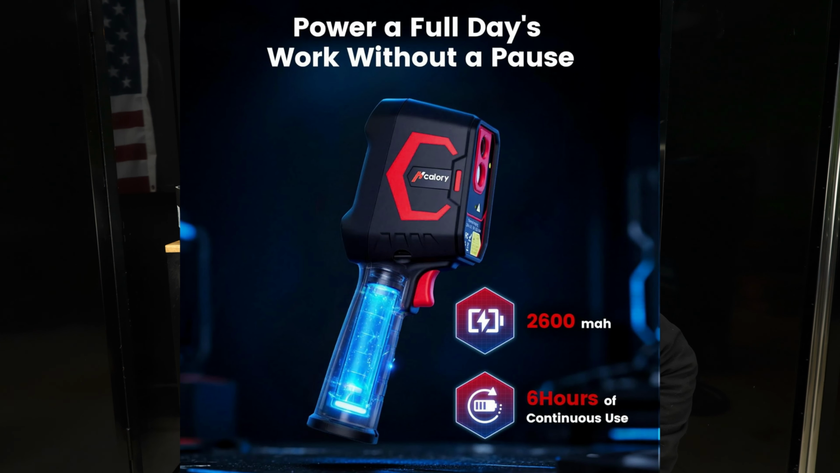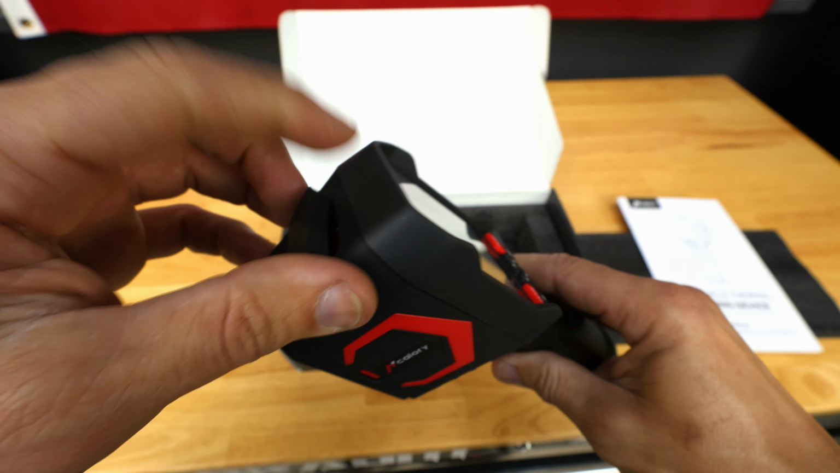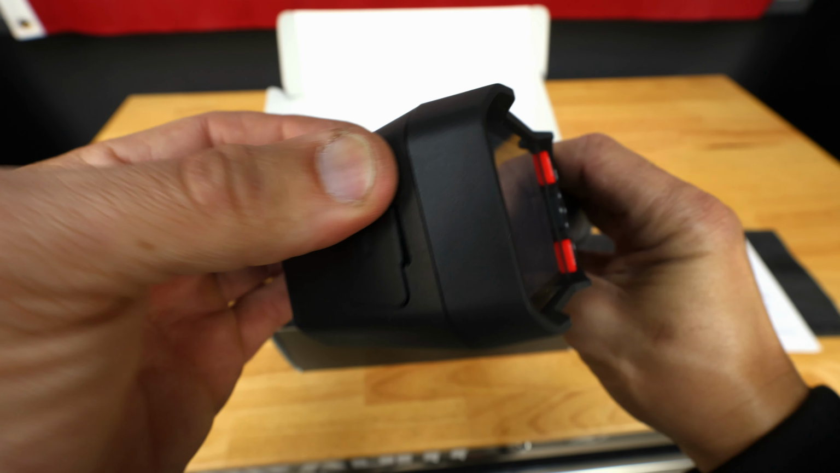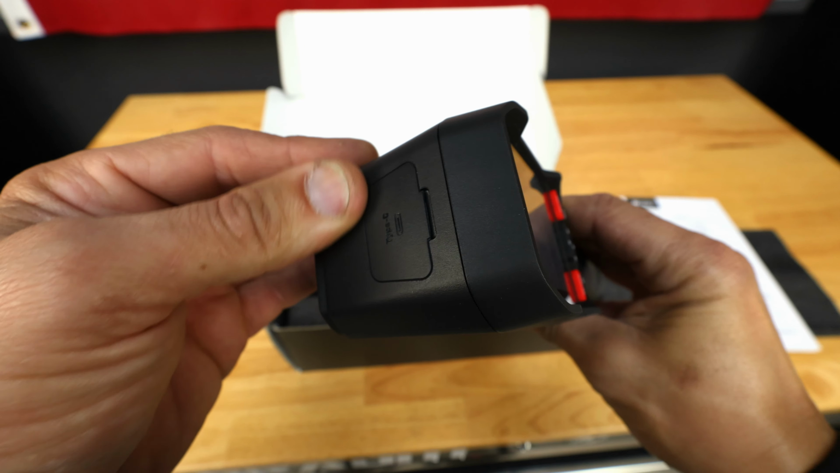So it has an internal battery of 2600 mAh, which can power this up and you can use it for about 4 hours. The internal memory is 8 gigabytes, but you can only use about 6.19 gigabytes out of it, which is still about 20,000 images that you can save in the device, so more than enough. You can charge the battery by installing your Type-C cable that they provided right here, but also this is how you're gonna be able to transfer those images or videos to your computer to be able to see them.